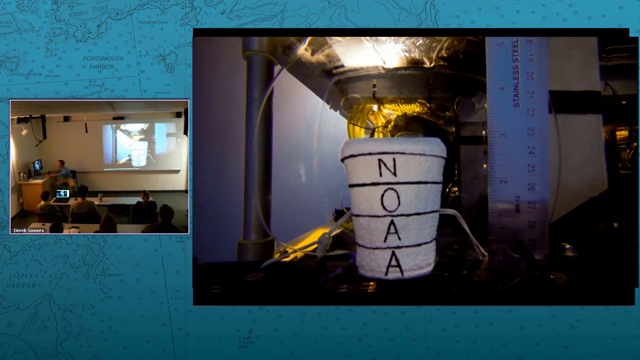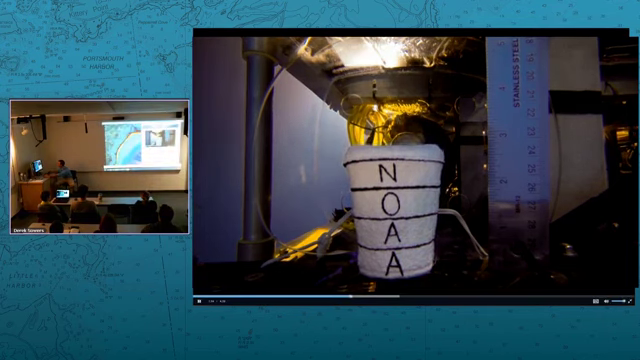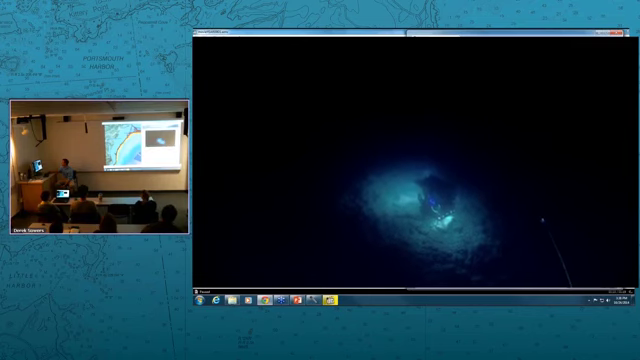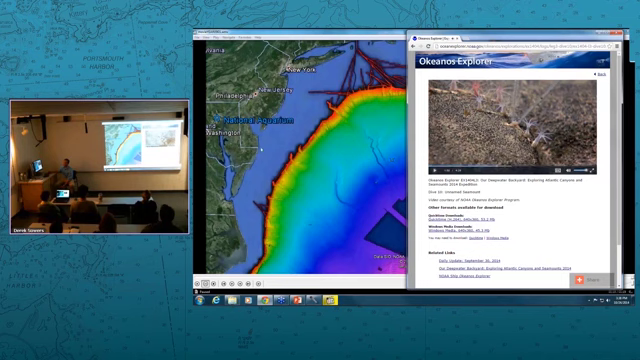There's a lot of discussion going on in the front row among the ROV group. As we noted, this is the deepest that the ROV Deep Discoverer has descended, and so there's a lot of attention being paid to the engineering and making sure that all systems are fully operational. I think we'll stop there.